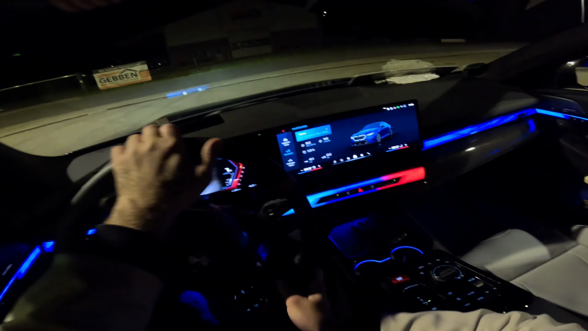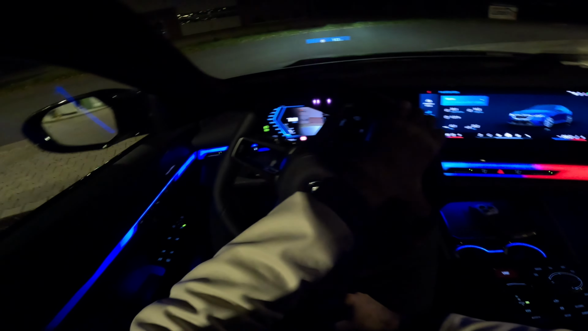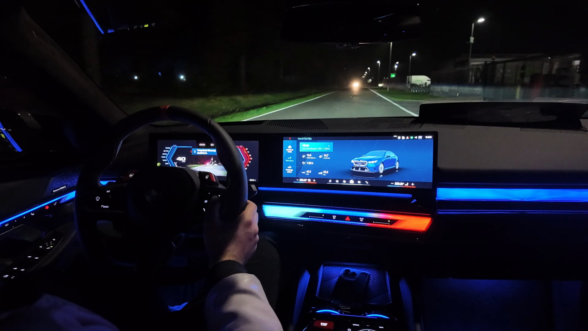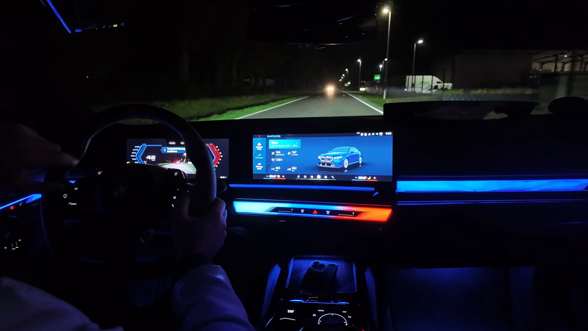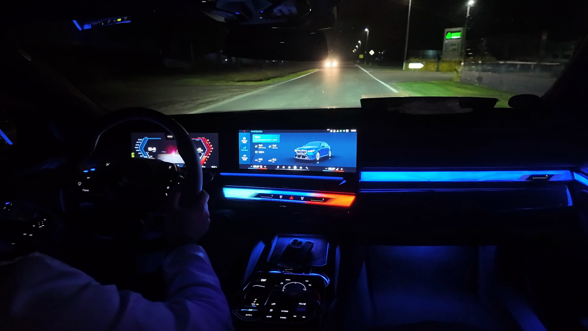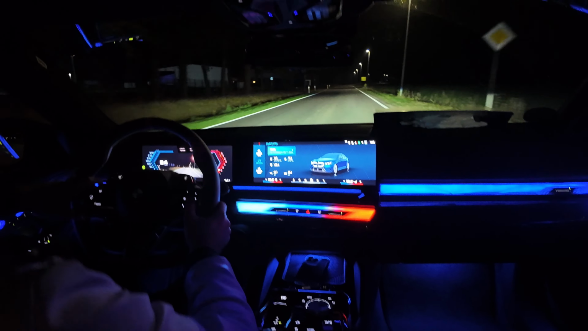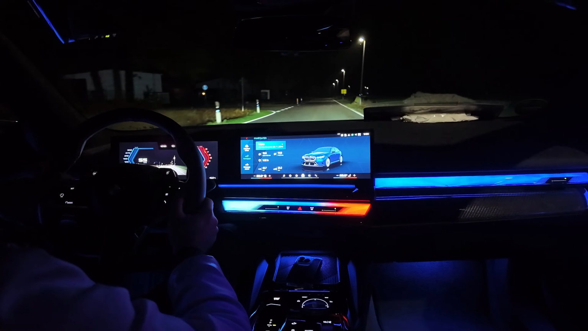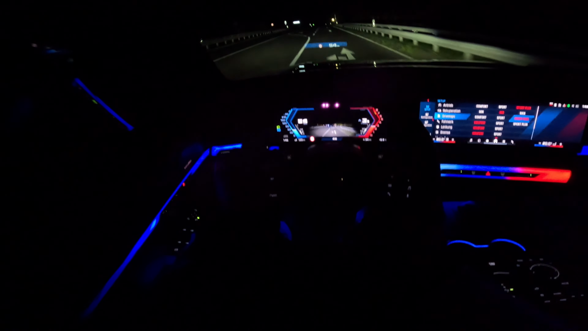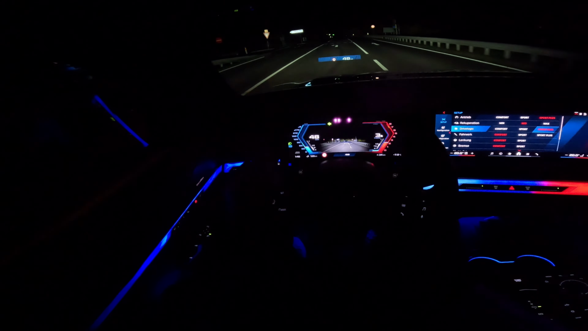So people, let's now take out the new BMW M5 G90 for a drive. Normally in the night drive we don't get to enjoy the Autobahn, but in today's video we have Autobahn nearby, so we are gonna enjoy the Autobahn with the BMW M5 G90 and see what will happen. We are now on our way to a little Autobahn stretch. So let's see what will happen with the new BMW M5 G90.